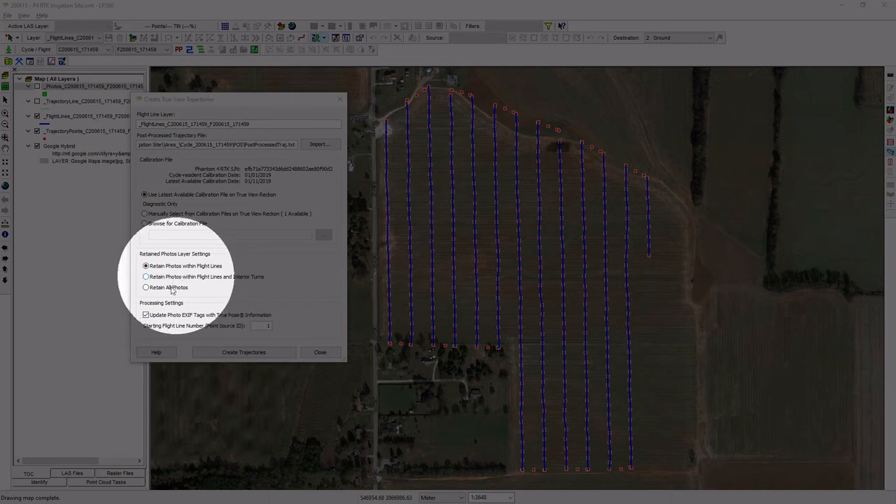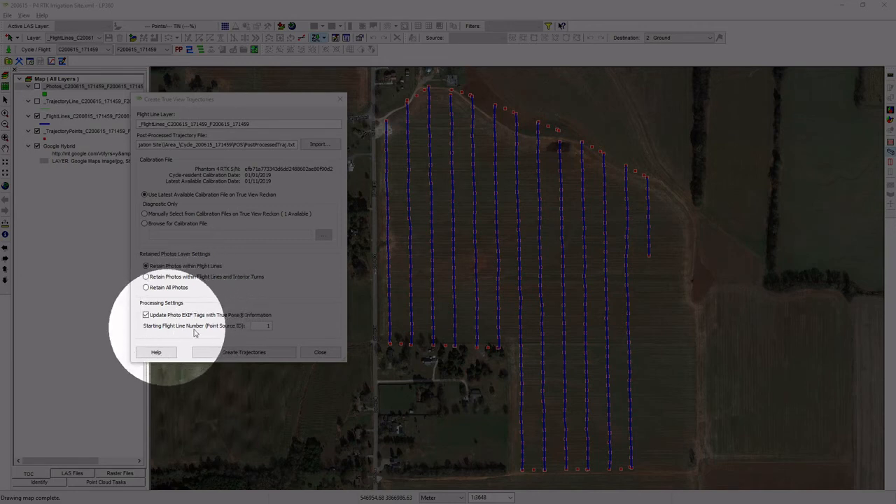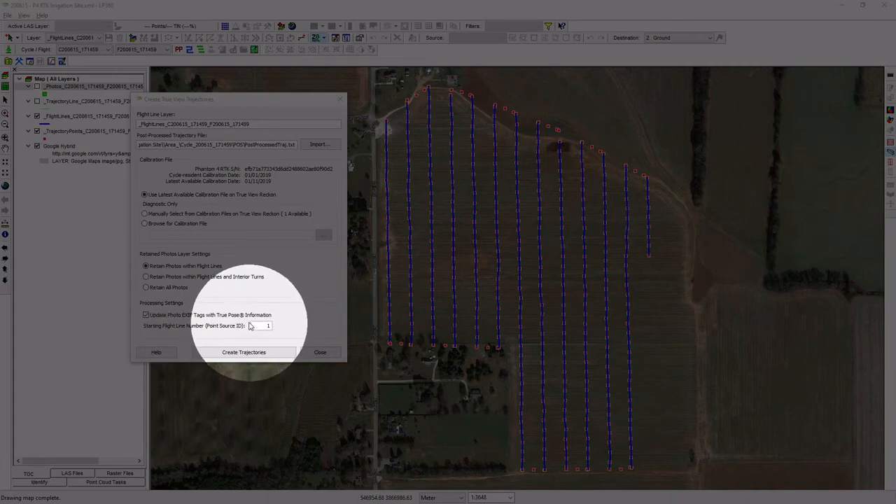images from. And then finally, we have an option to go ahead and update the Exif tags on the individual photos with what we call the true pose information. So essentially the accurate position and orientation information that we now have for the system. So basically update that in the Exif tags. And we have an option to determine what the starting flight line number is if we want to play with that.